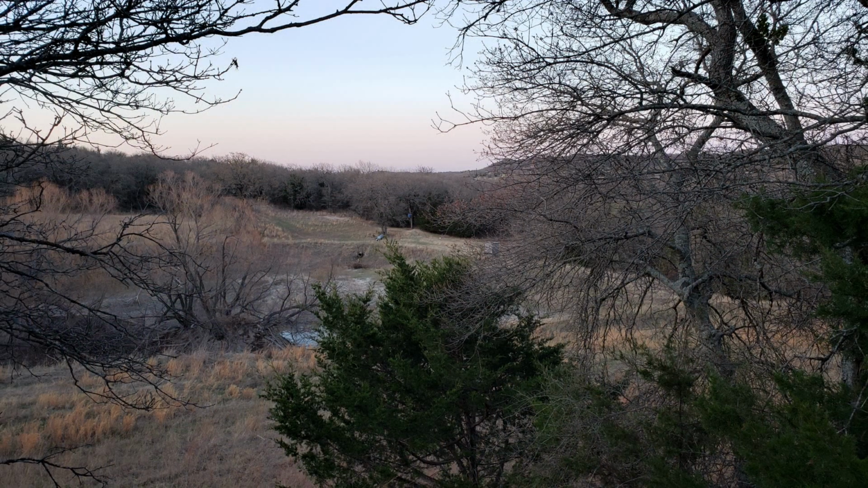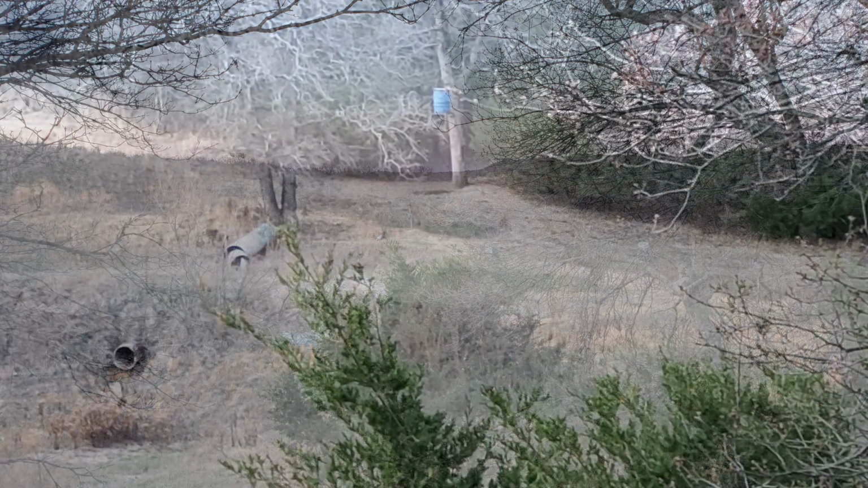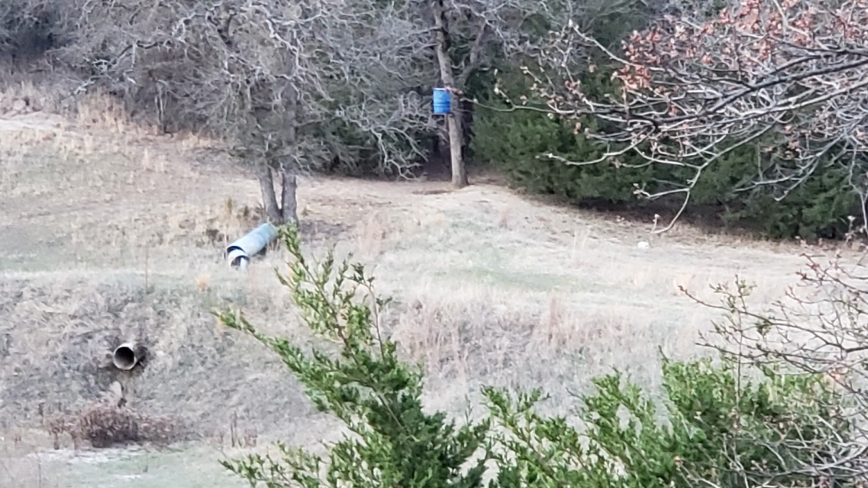Here's a view from my overlook position. There's the blue feeder. That's where the second hog is going to go down. And here's a zoomed-in image of the blue feeder. And the first hog is going to come in under the trees off to the right.